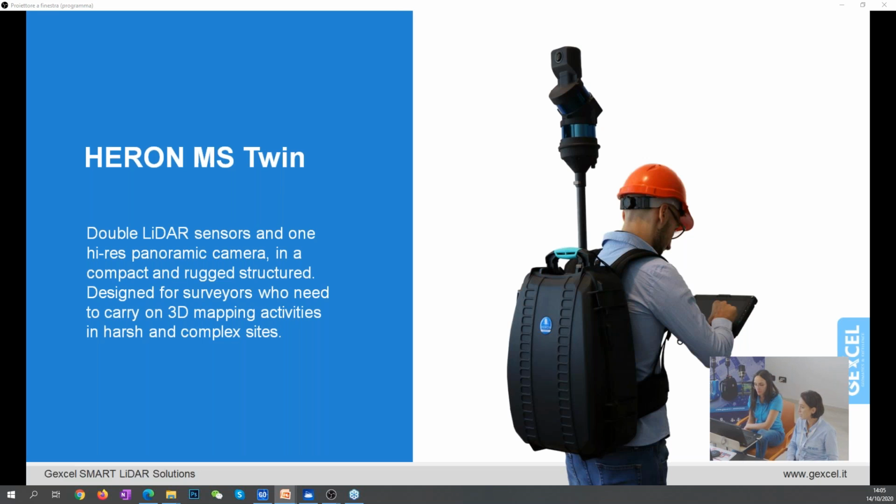HERON is easy to use and install. In fact, quickly and accurately, in a matter of minutes, the user can create the 3D point cloud of the area. Data is collected continuously while walking the survey area, with neither time-consuming calibration or initialization procedures, nor hard setup required.